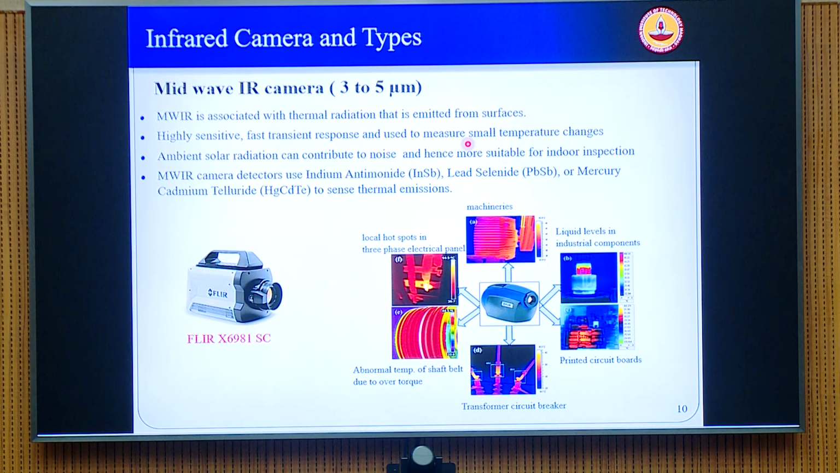This is quite good. And one problem with this is if you are using it outdoors too much, the ambient solar radiation can interfere with the radiation coming from the object, because the solar radiation is quite broad in different wavelengths, and it can interfere with the radiation coming from the object of interest, and therefore it can corrupt the actual intensity that is received by the sensor. So this is more suitable for doing imaging of objects indoors and so on.